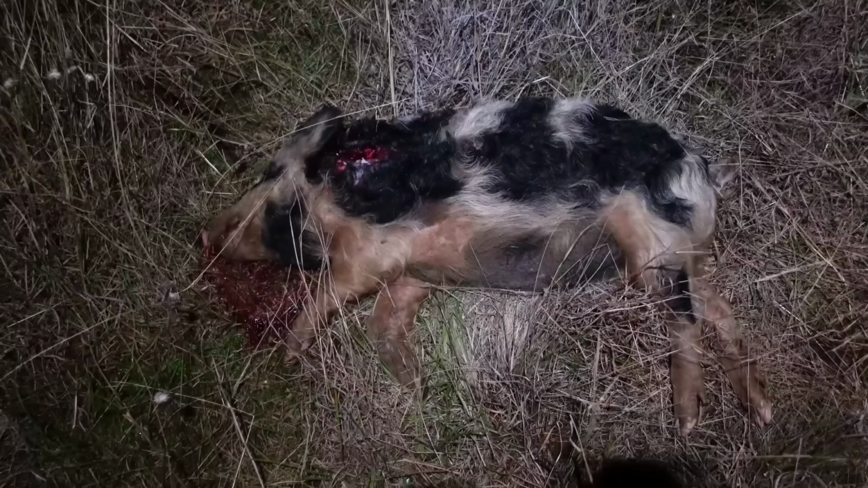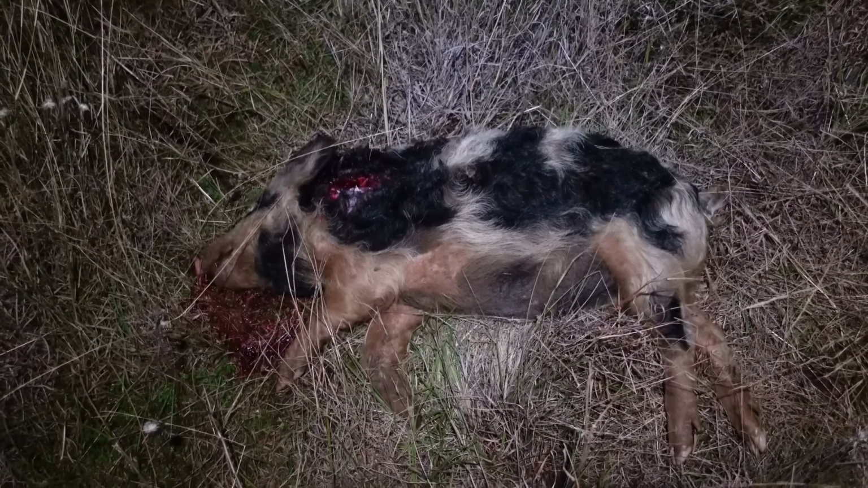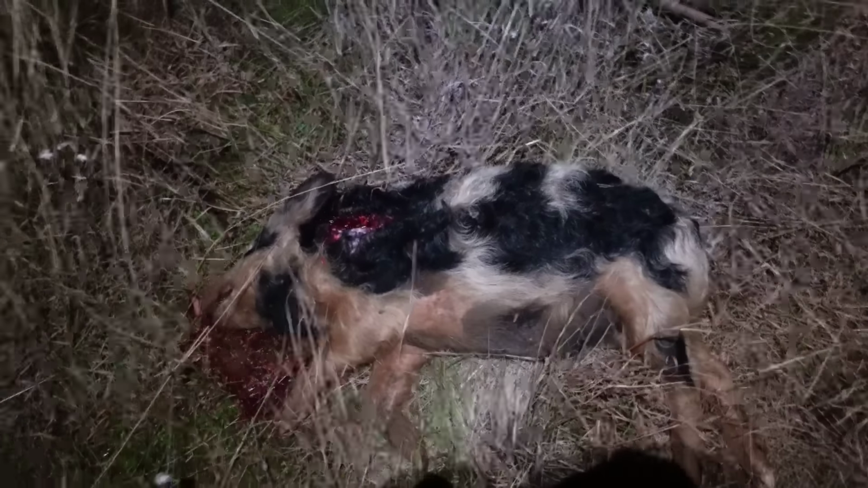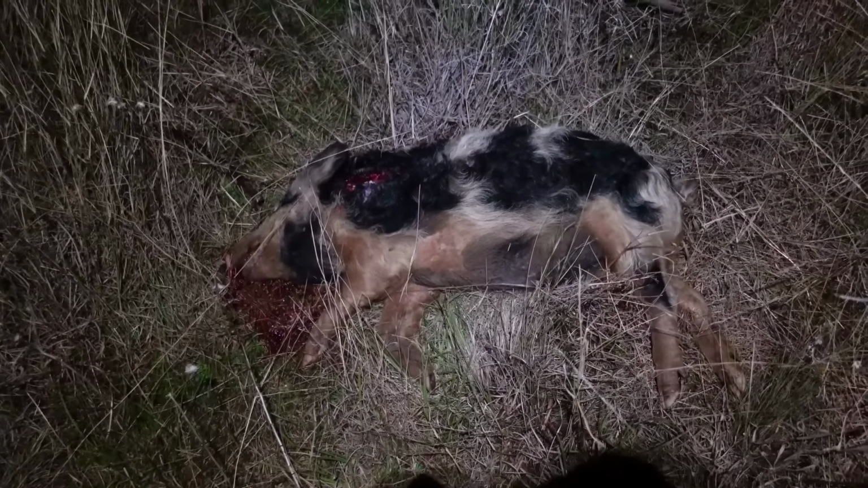Well, there you go. It has to be out of that same litter of pigs. It's got the same colours and all that sort of stuff. It's about the same size. One got away, got one.